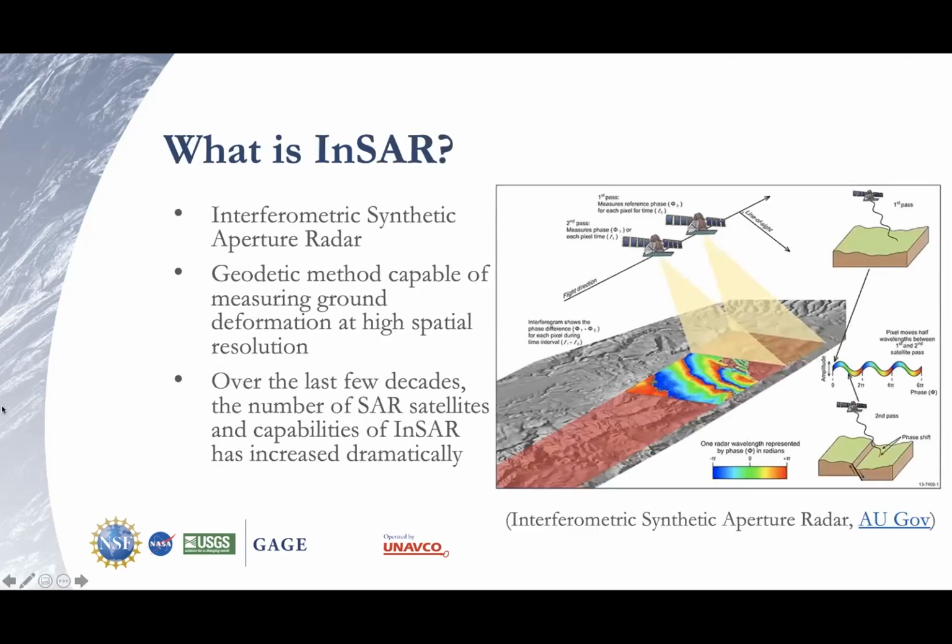So starting out, InSAR, also known as interferometric synthetic aperture radar, is just a geodetic method capable of measuring ground deformation, and its main benefit is the high spatial resolution. So we've heard a lot about GPS in these talks, which is another fantastic geodetic method, which has excellent temporal resolution, but obviously with GPS, you have it at specific points. InSAR, on the flip side, you can image a wide swath of area. However, the satellite will only fly over the same area every 6 days, 12 days, or in some cases 35 days for older satellites. So that is the trade-off with InSAR.